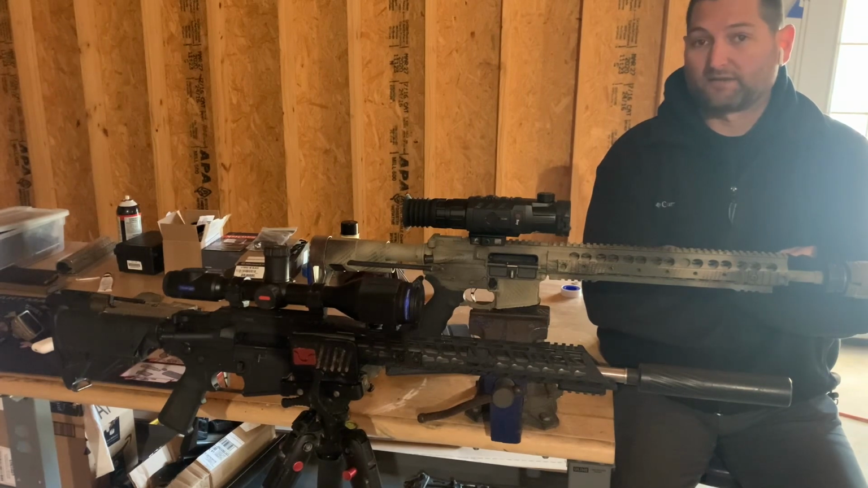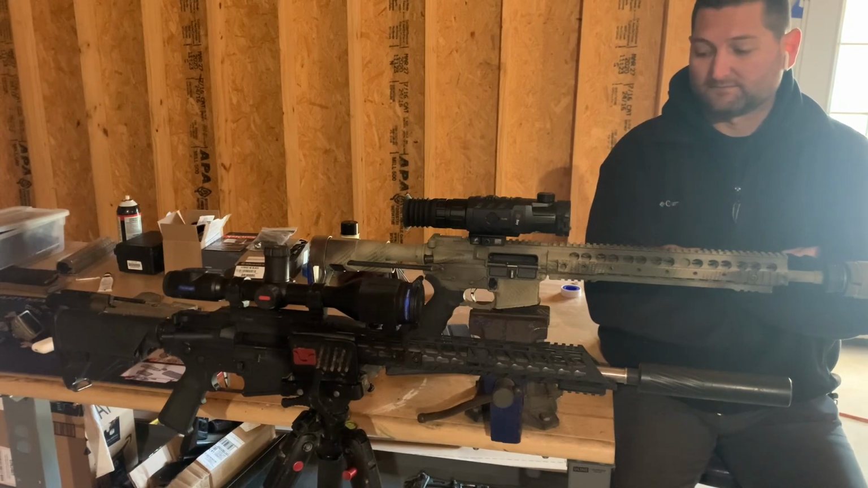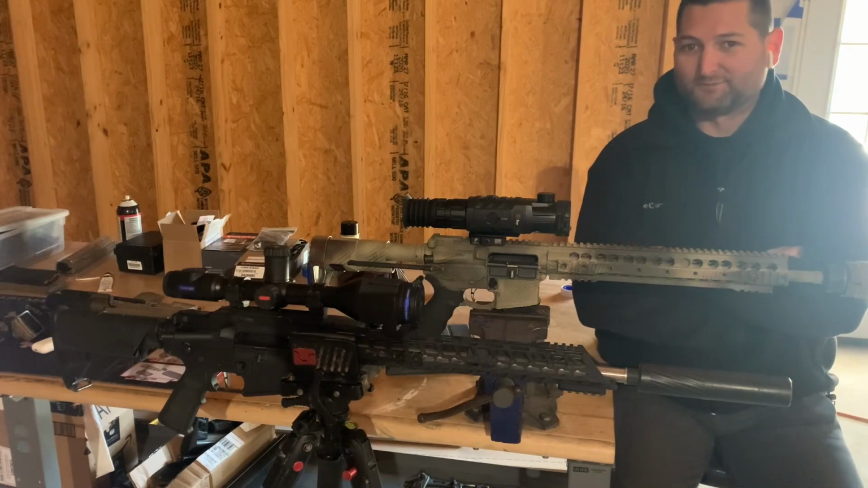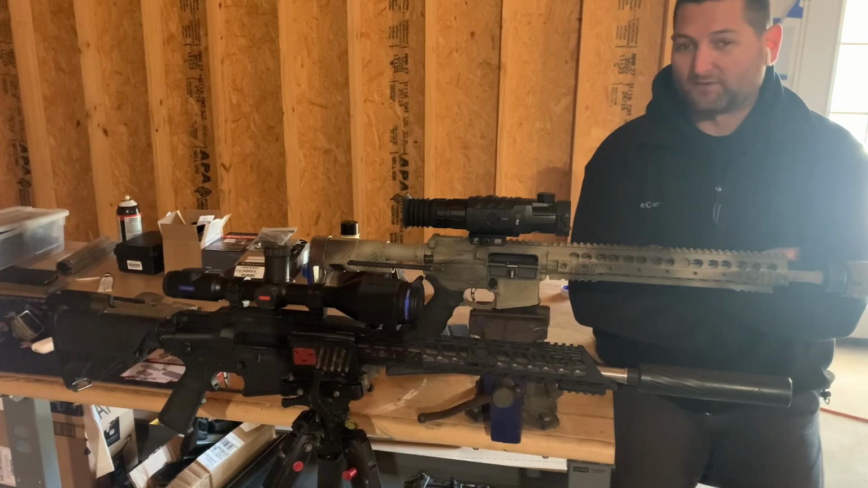I got a lot of other things that I want to review. I'll talk about tripods next, what they're using. I got the Bog Pod right there. Some people don't like the Bog Pod, but it's a solid base. Got some other things I've been working on.